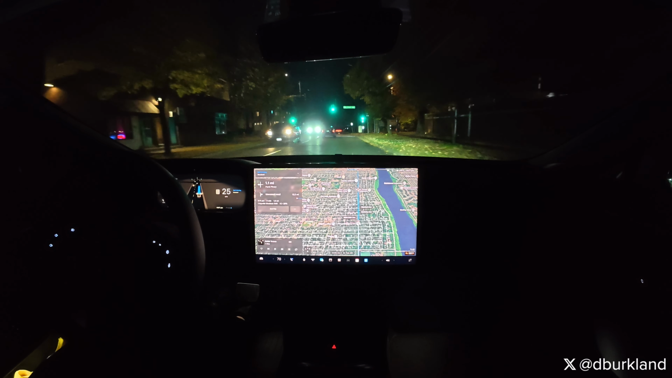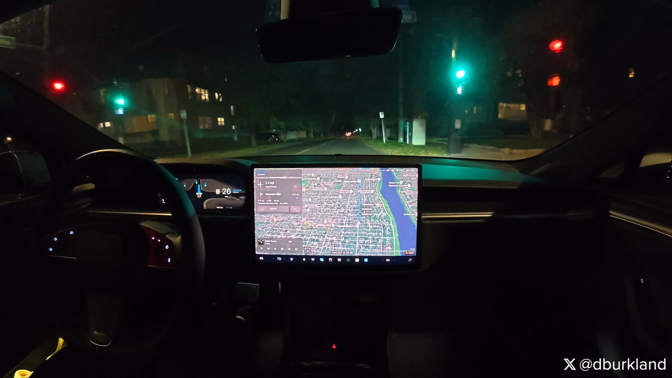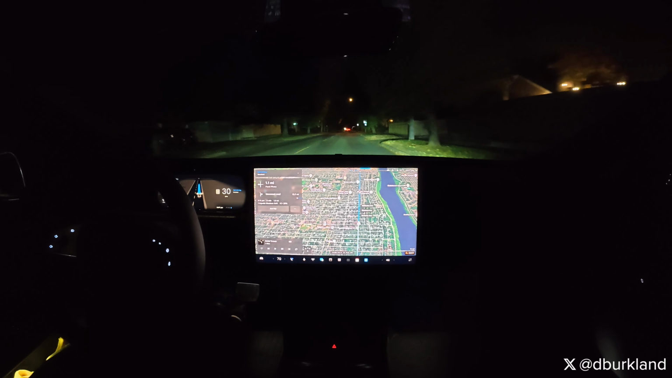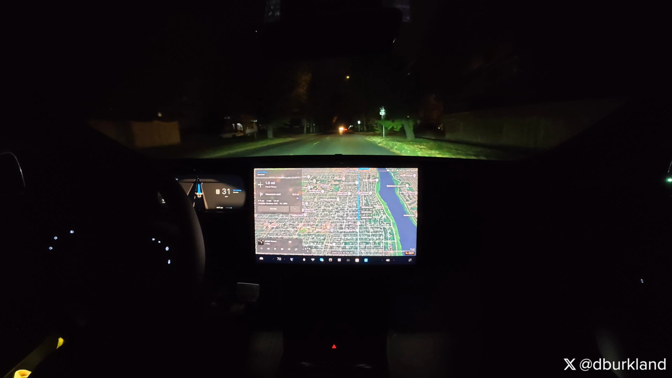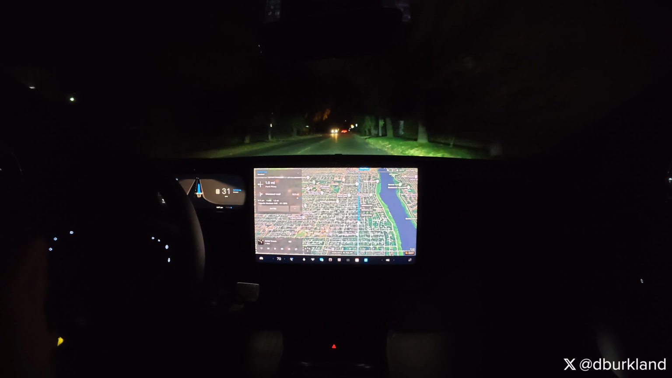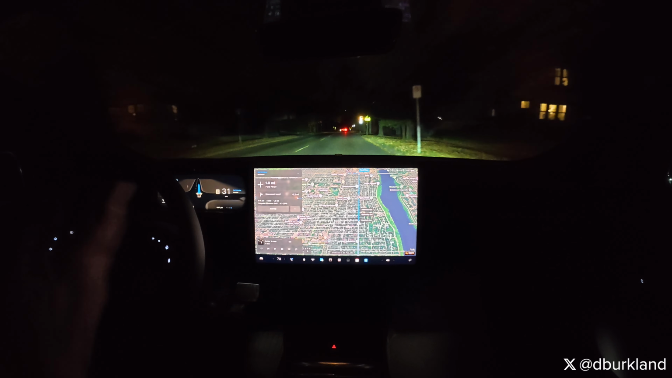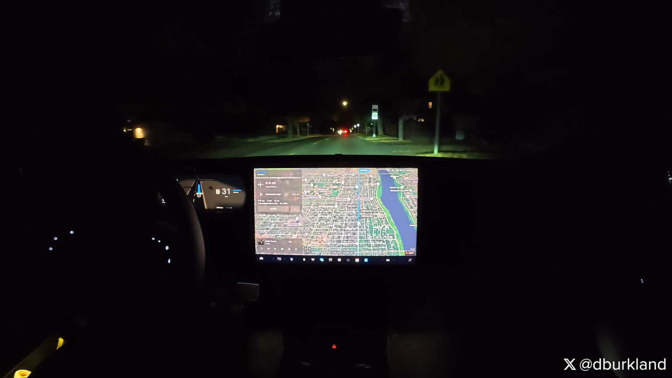All right, and the car is staying to the right to move around this turning car. Again, I really love that behavior in 14.1. It does an excellent job of always positioning itself, anticipating that somebody's going to be turning on these two-lane roads like this, where you don't have a dedicated turn lane. But you have ample space to pass on the right, obviously.